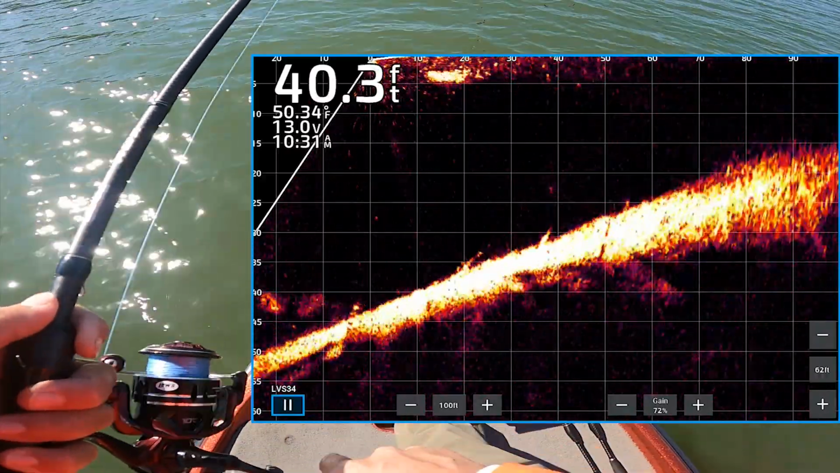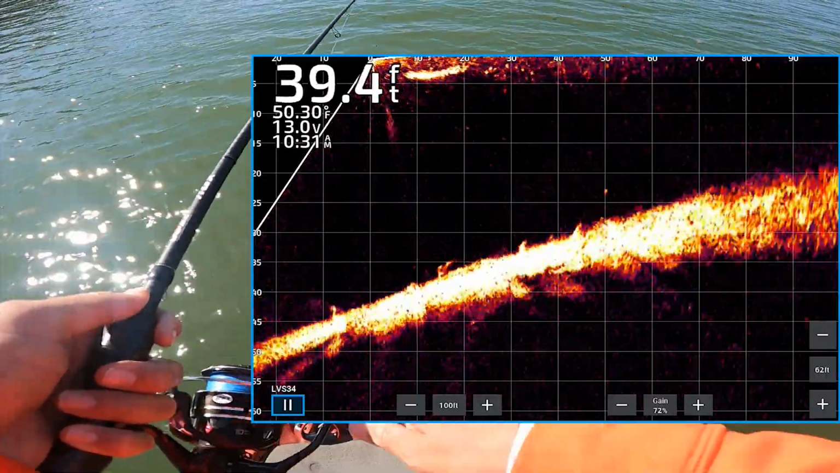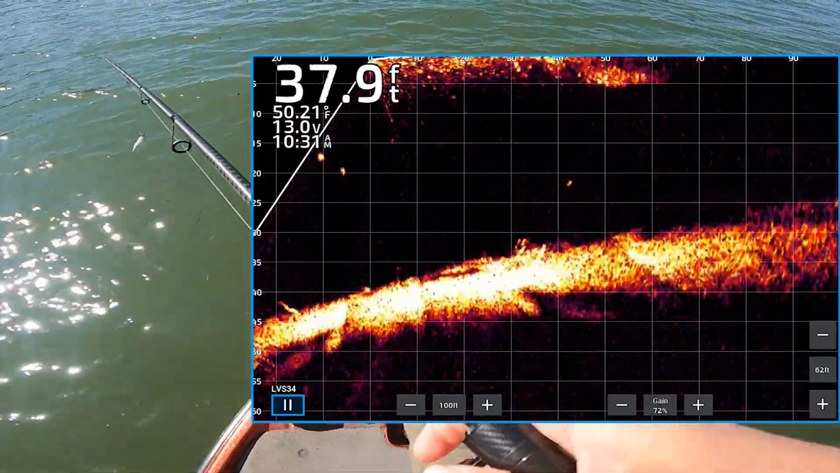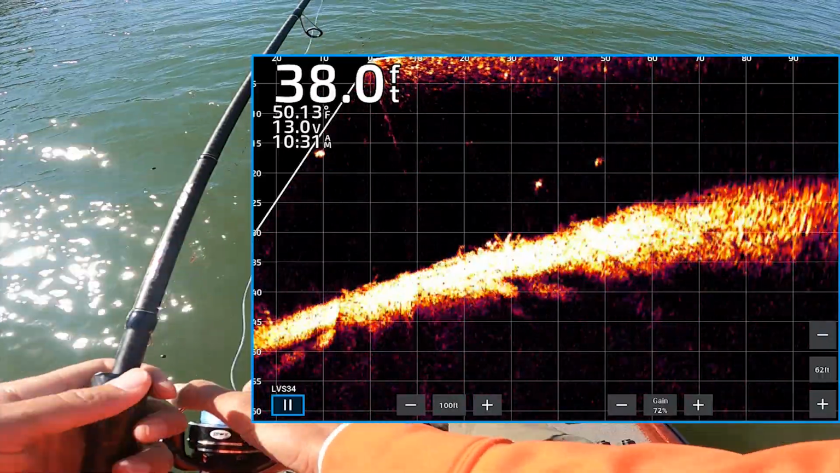Guys, just a reminder, I've not been on this lake in 3 weeks. This is my first time out here in 3 weeks, if you're still watching. Man, we've caught a lot of fish right around this area. Lots changed though. That one's swimming like a bass.